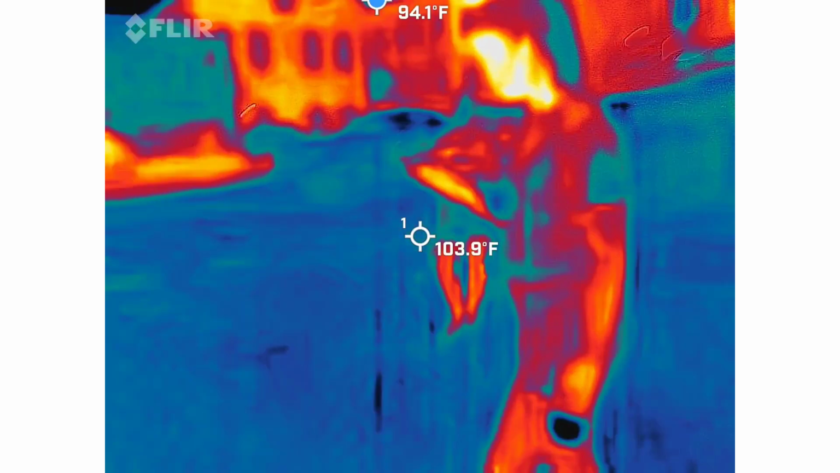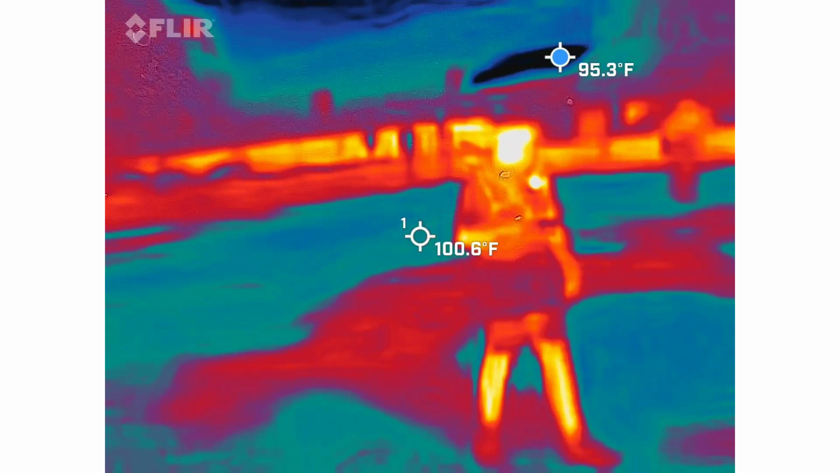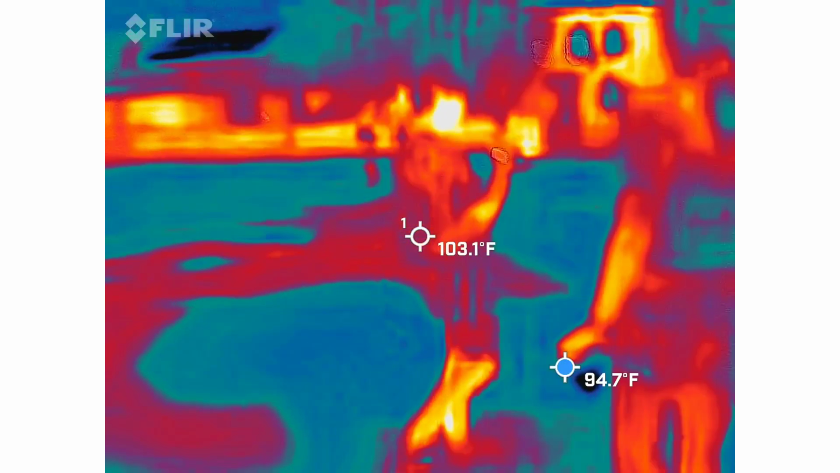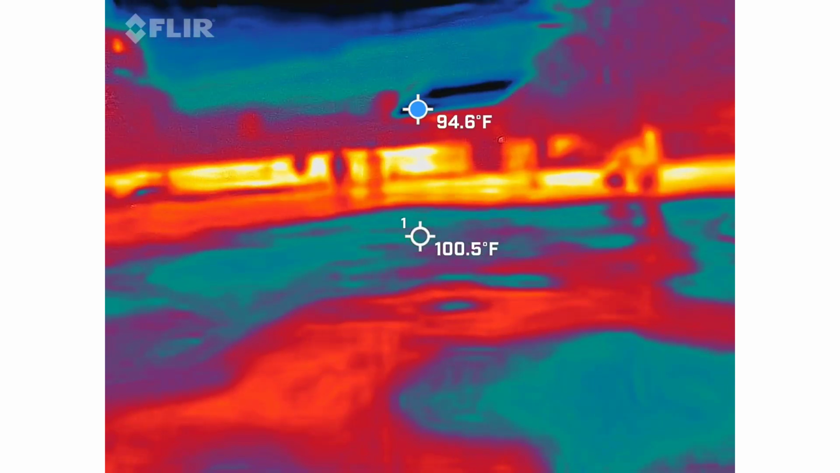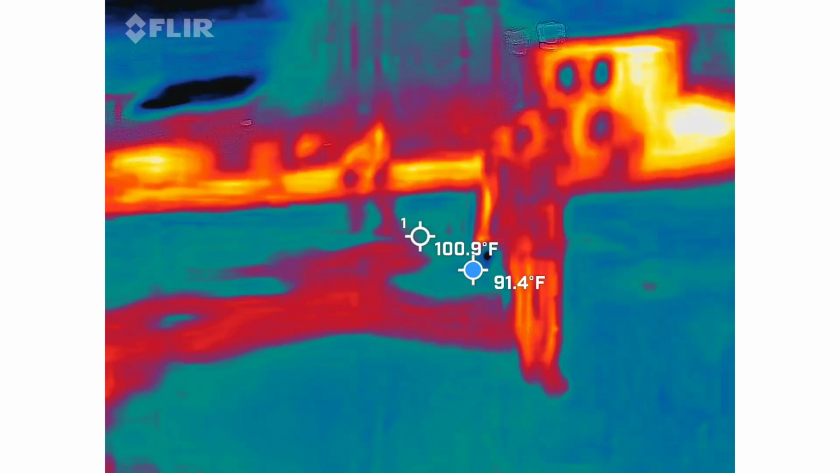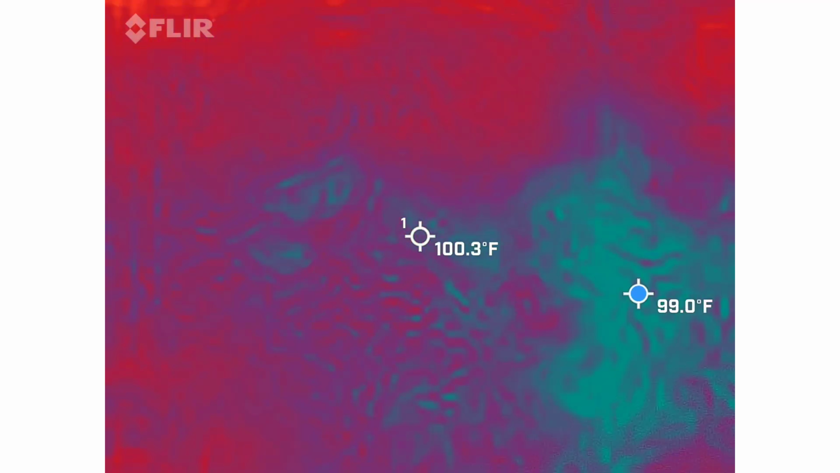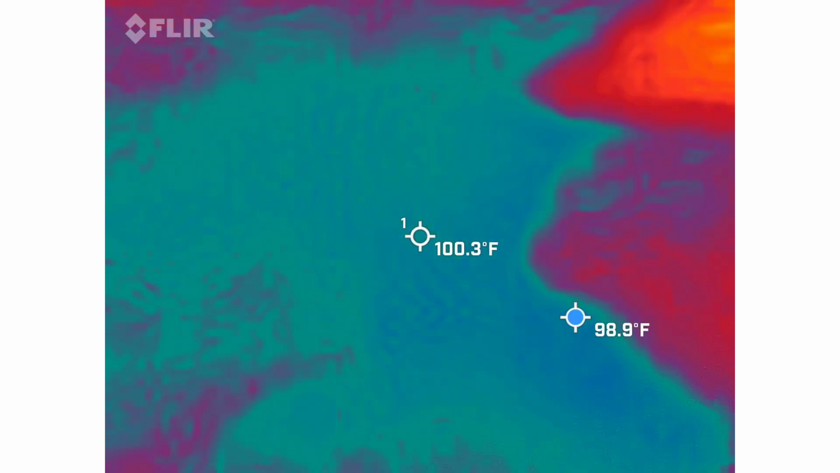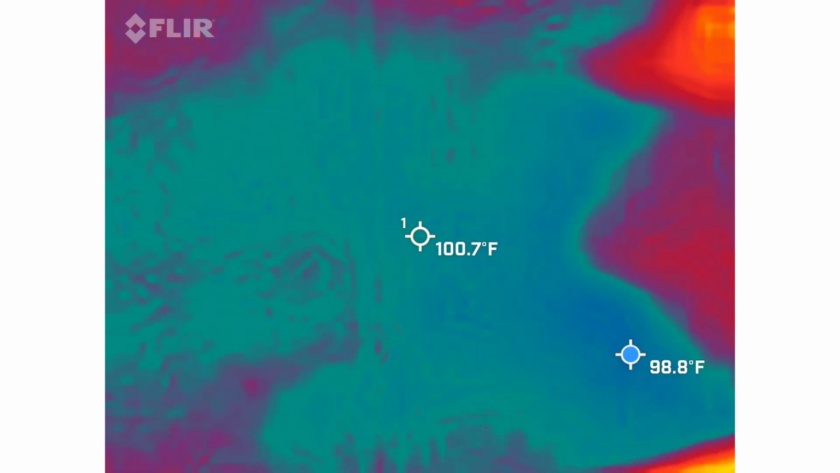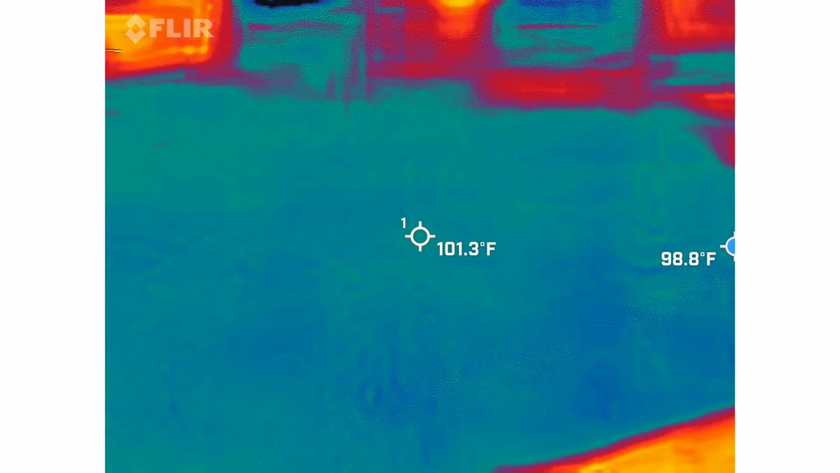Oh. Can you not turn that up at all? What's that? That's really cold. It's metal. Why is that so cold? There's like a really cold spot on the ground. Where's it going? It's running away. Oh, it's going this way. Oh wait, I think it's the shade. No, it's nothing. I'm hallucinating.